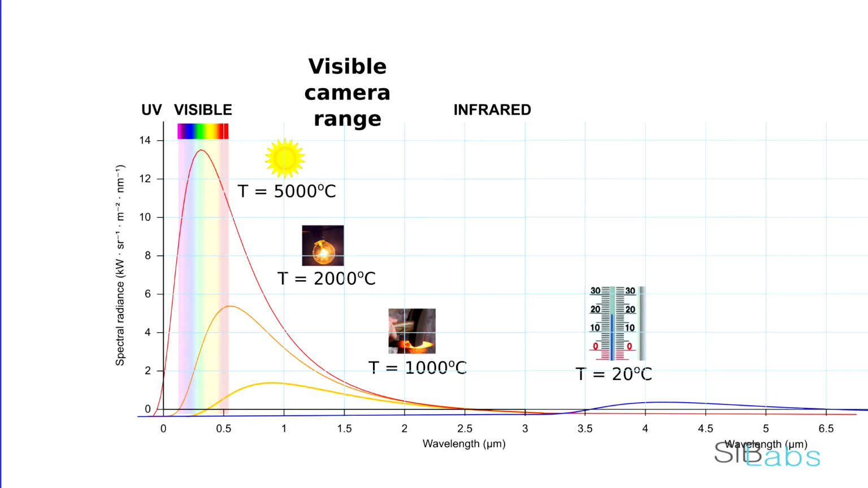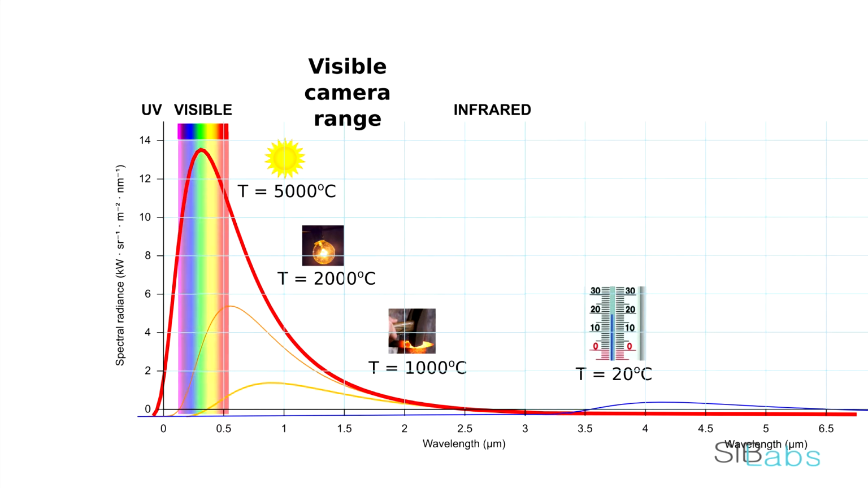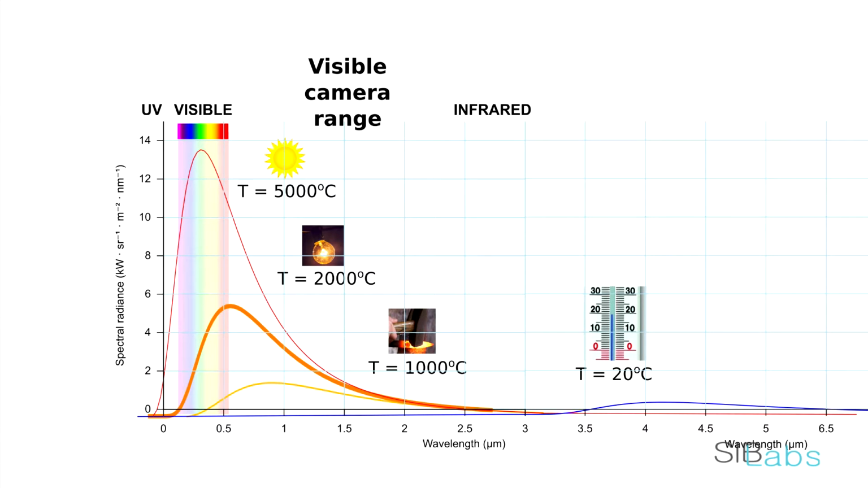Here you can see the spectrum of the sun, which is as hot as 5000 degrees, and most of the radiation of the sun is in the visible range, as you see. This curve is the temperature of an incandescent lamp at 2000 degrees, and we know we can see it. Here is a hot iron. It is a hot body, which is reddish, and we can see it also. However, most of the radiation here comes in the infrared range.